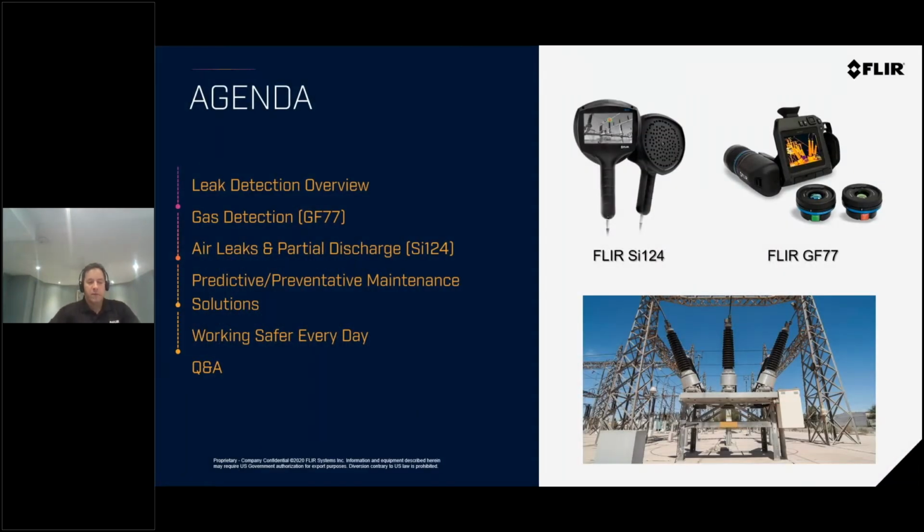As some of you may know, FLIR has been around for a very long time, since the early 60s, and over the years we've added new technologies and new methodology. And as of recent, the FLIR Si124 ultrasonic imager.